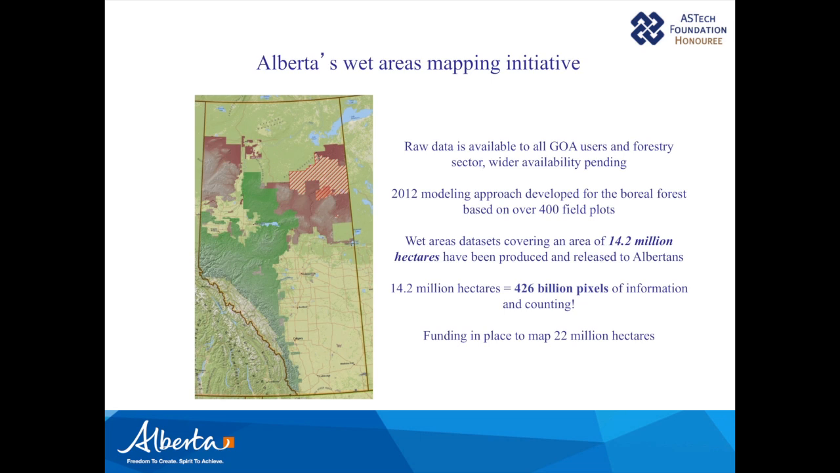Today, the scope of this project grows every year, but today we have funding to model about 20 million hectares. What is completed today is illustrated here in green, and this is the data set that is now publicly available. So it's about 14.2 million hectares, and right now we have funding to map everything here in the northwest and much of the northeast.